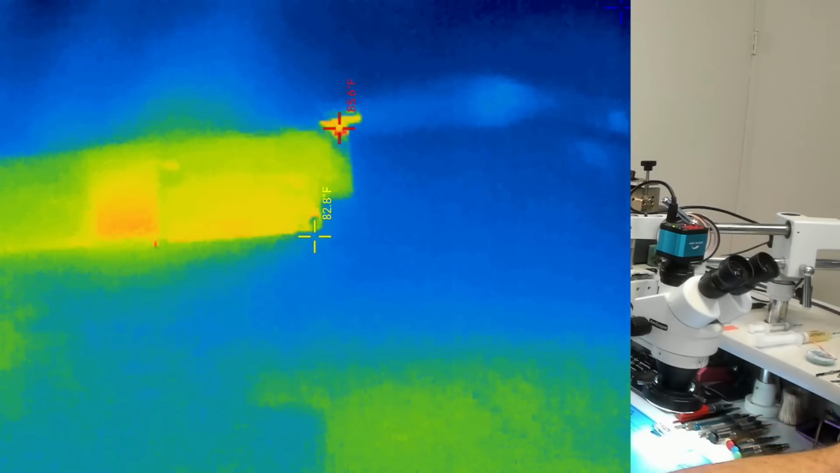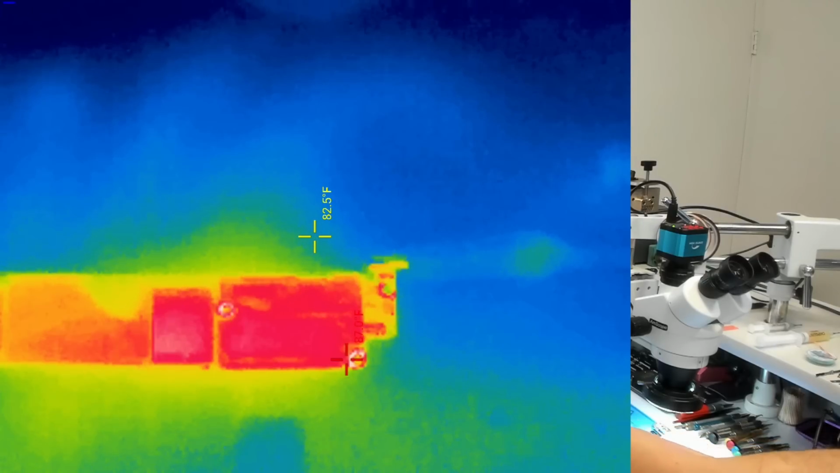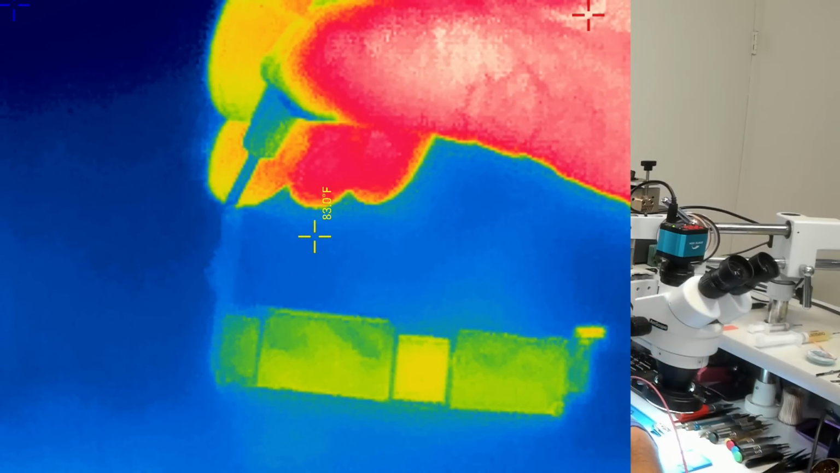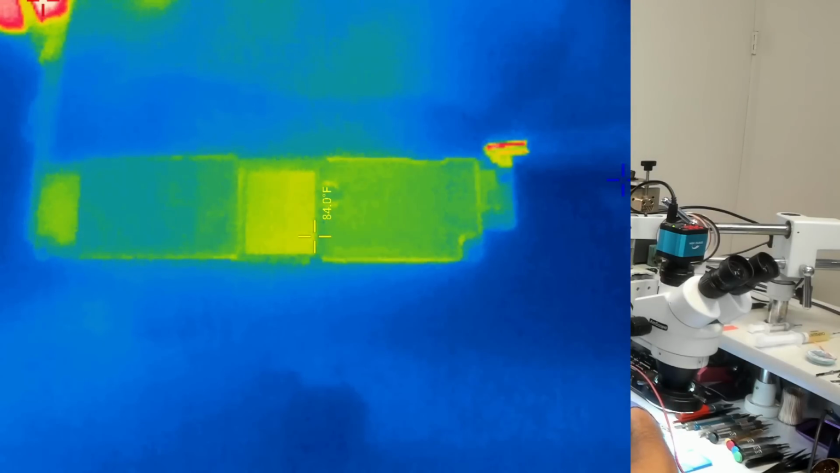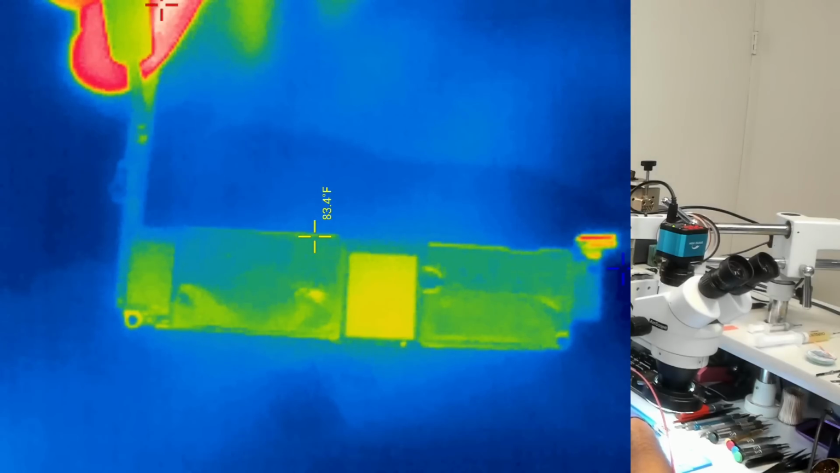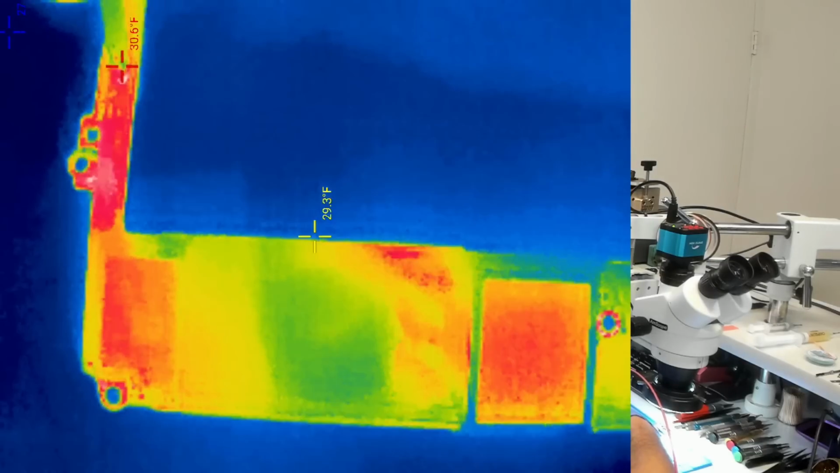Okay, getting sidetracked. So I've got my power supply set on 4 volts, crank this up to 3 amps. There we go. And I'm just going to touch the inside. I've got to try to keep my hand out of this. I'm going to go with the inside of these bottom caps. There we go. We are drawing 3 amps of current.